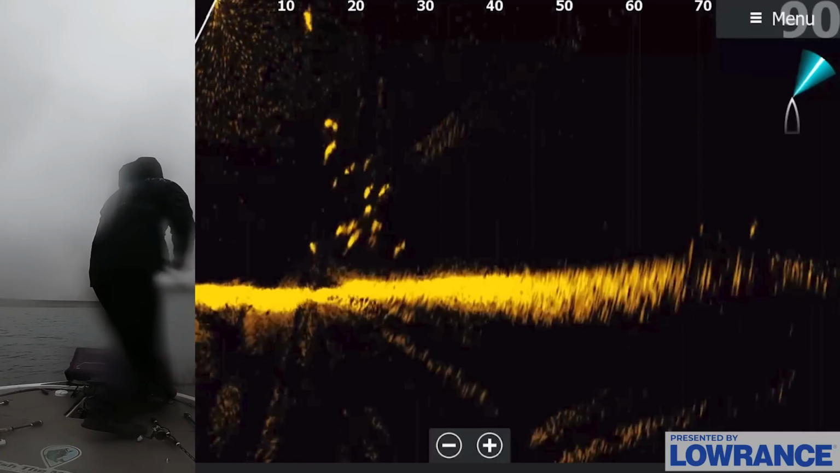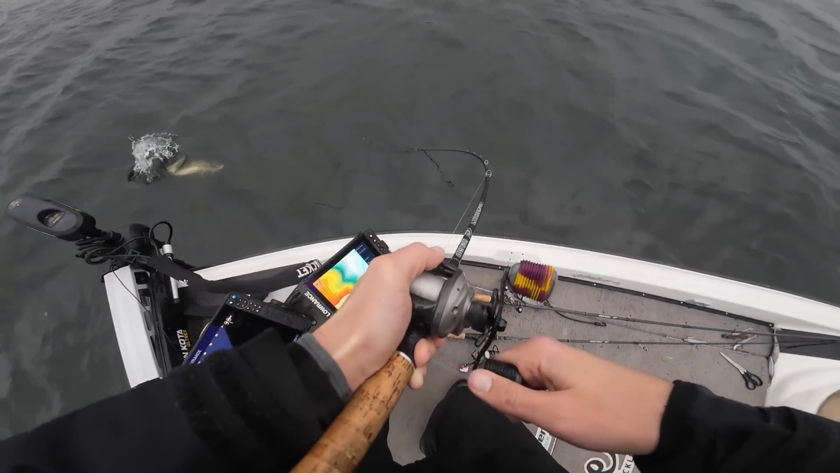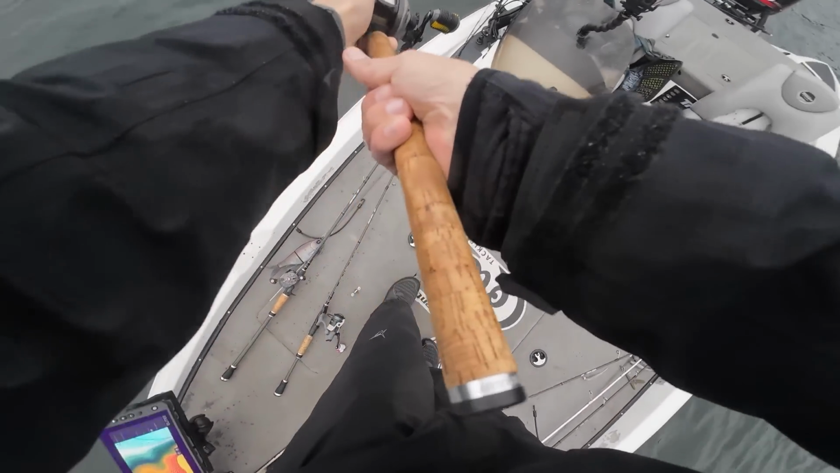They got the glide bait. That's what I've been trying to get them on, guys. I was trying to minnow these fish and they wouldn't eat it. And I finally got them on the Clutch Eco. That's what I'm talking about. Glide bait.